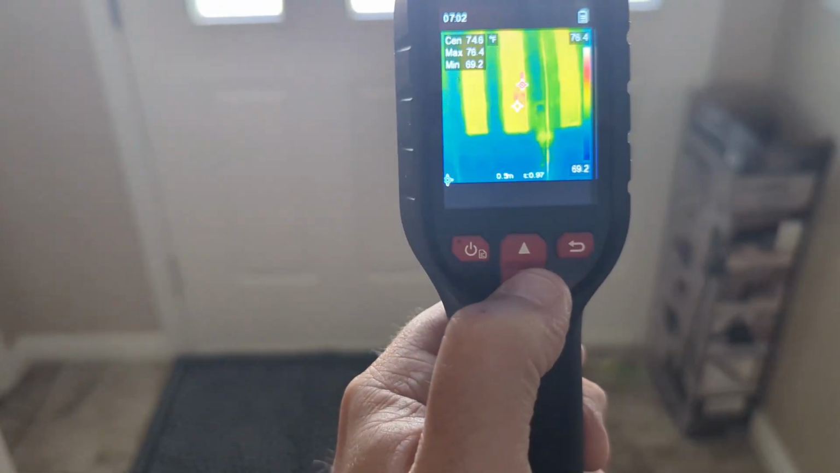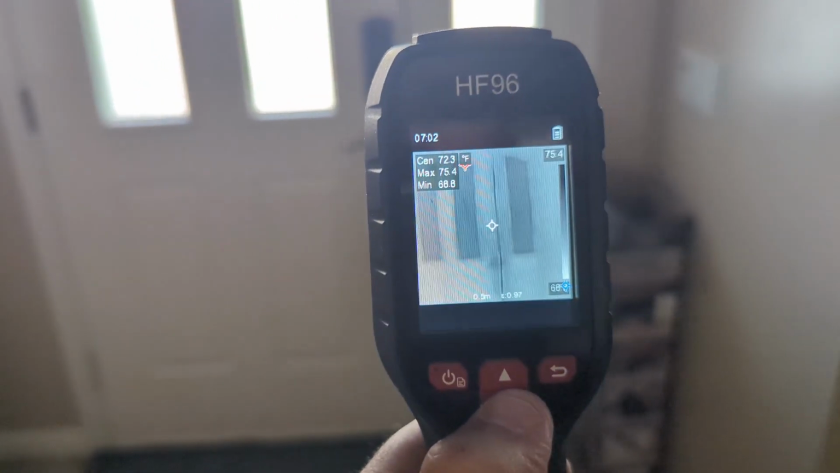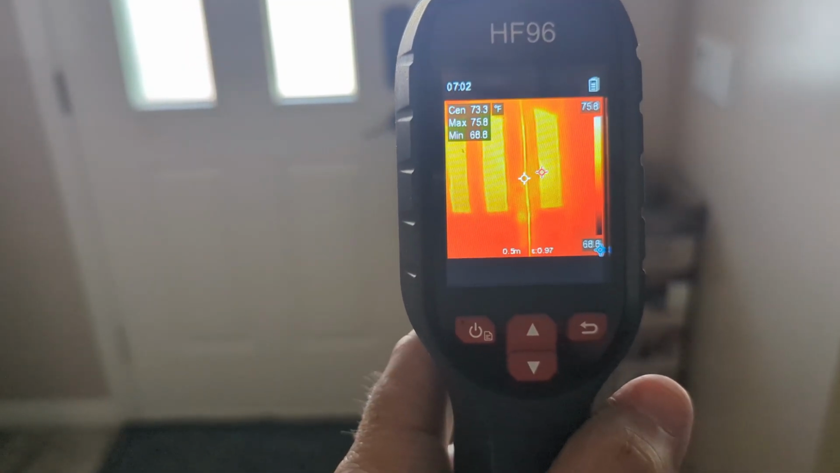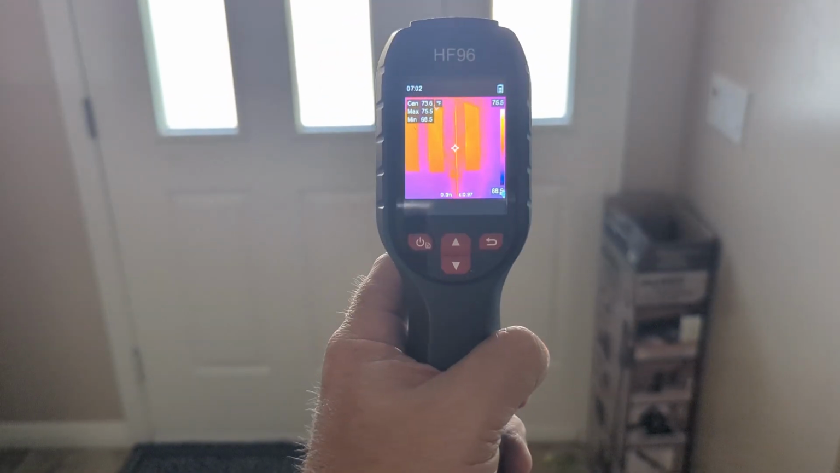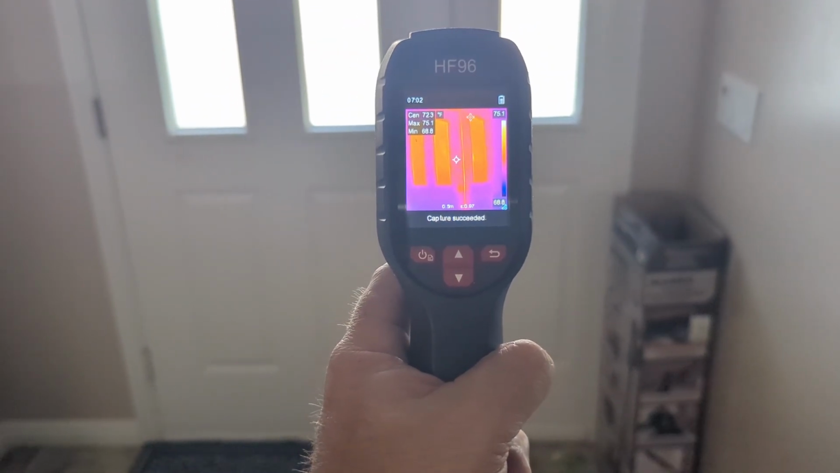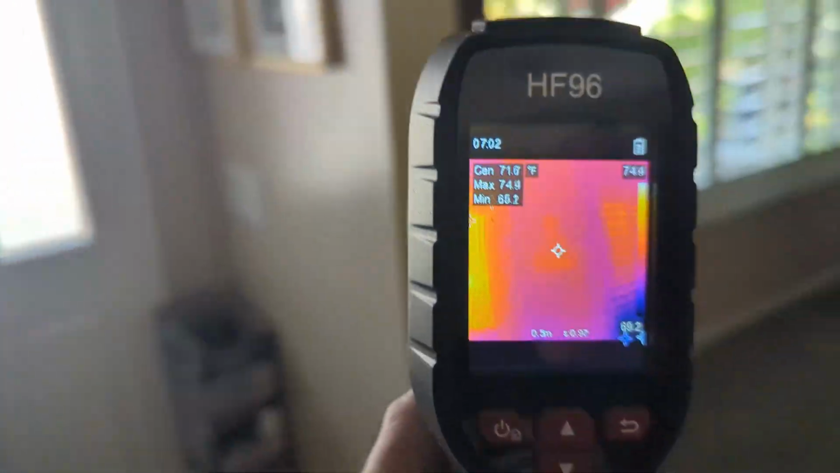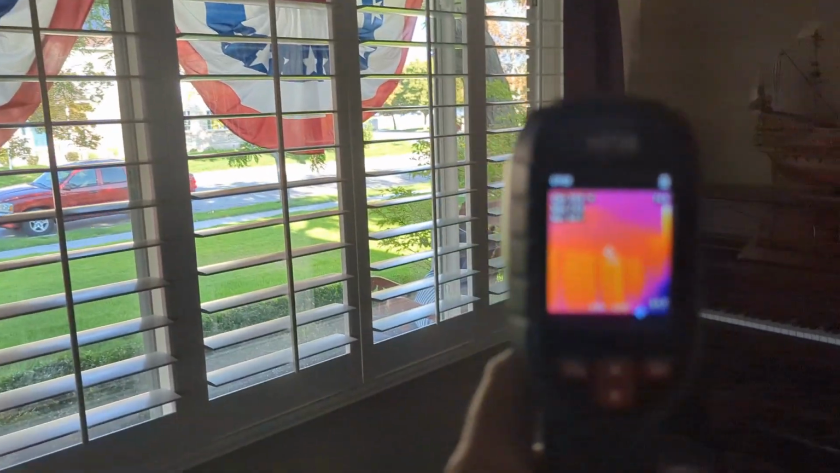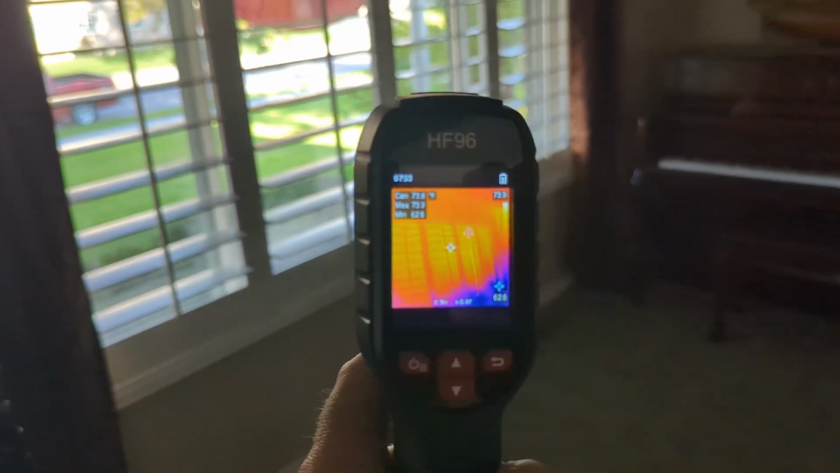And as I'm going through, I can change those color settings just by hitting the up and down arrow. And then on the front side right here is a trigger. When I pull that trigger, it takes a screen capture, which you can then upload or download. If you're in a business that would use this, you could send these to clients and show them what's happening around their house, whether that's energy efficient or not. And again, you just click this trigger right here.